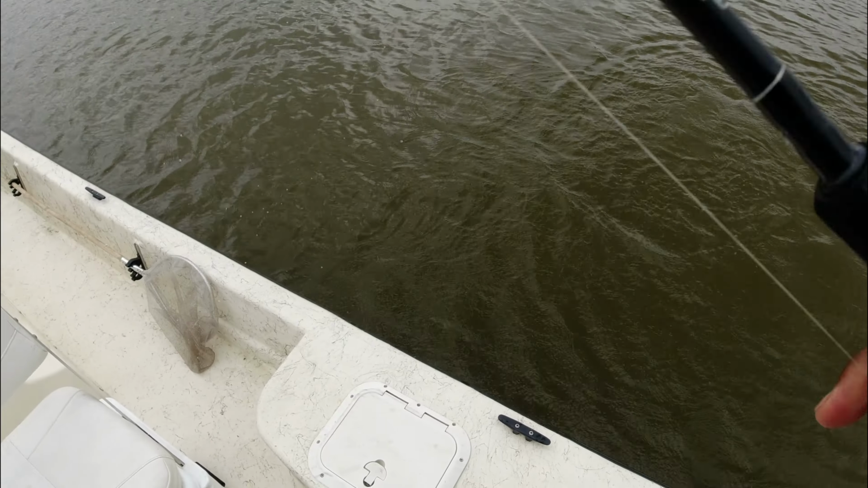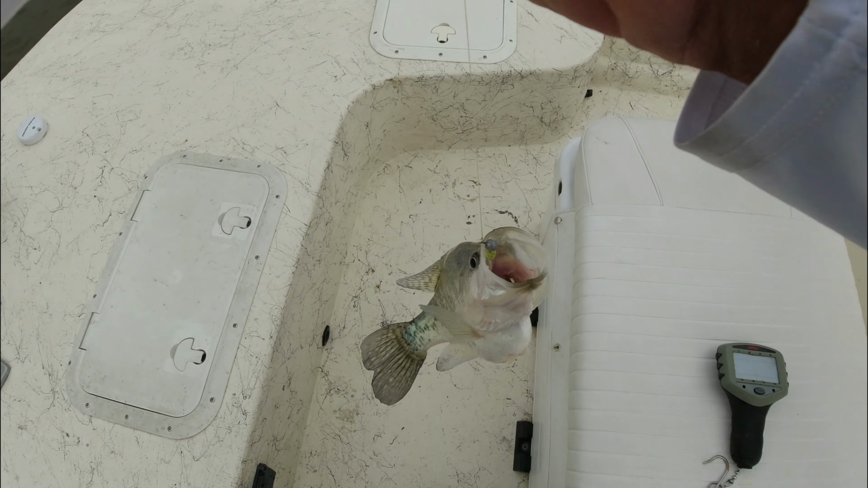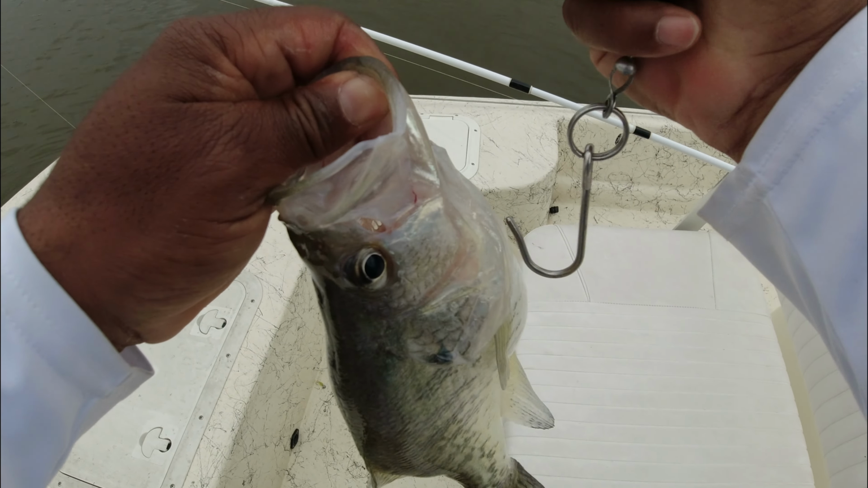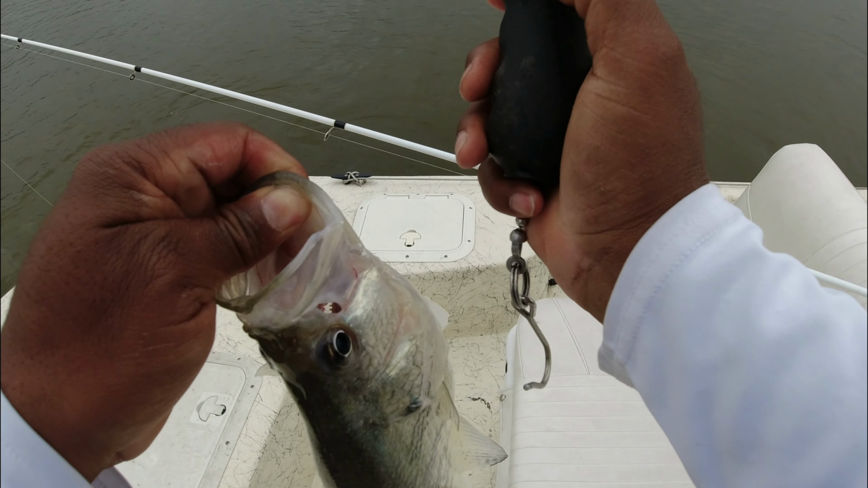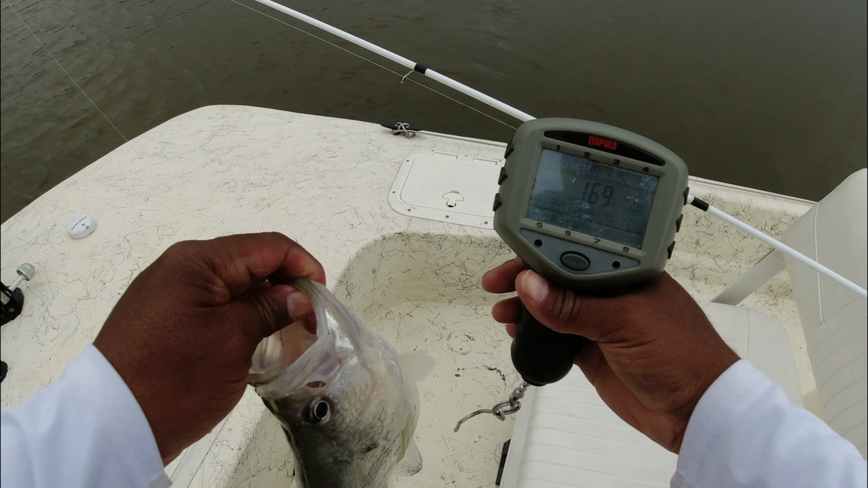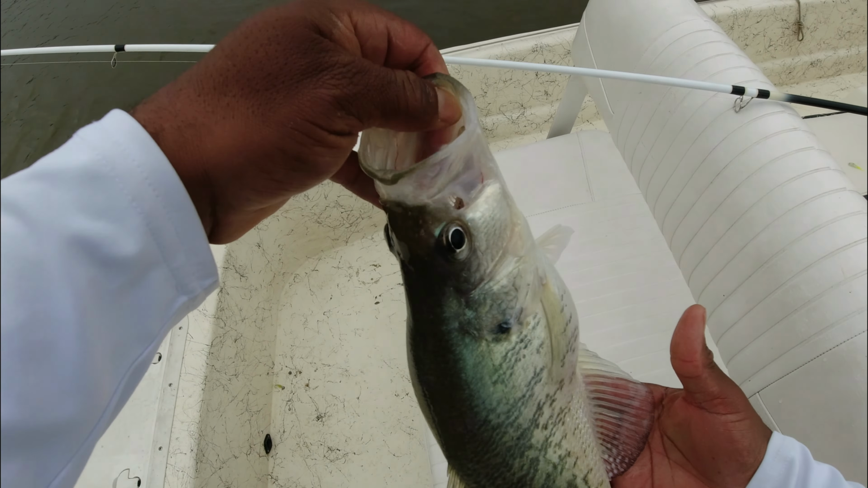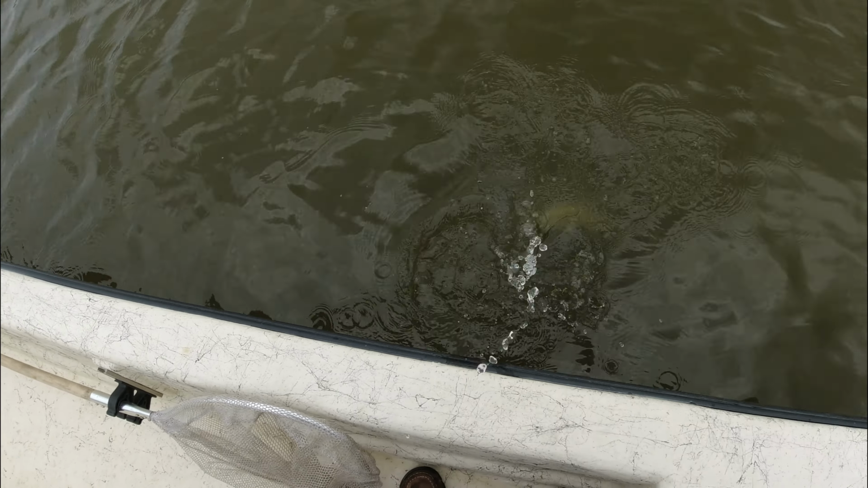Oh, big girl. I mean, y'all ain't understanding me. That fish there gonna make 2 pounds, y'all. If that one don't make 2 pounds, I don't know how to judge fish. One 3/4, 174. Just a big old gal. Wow, very nice. Get on back down there.